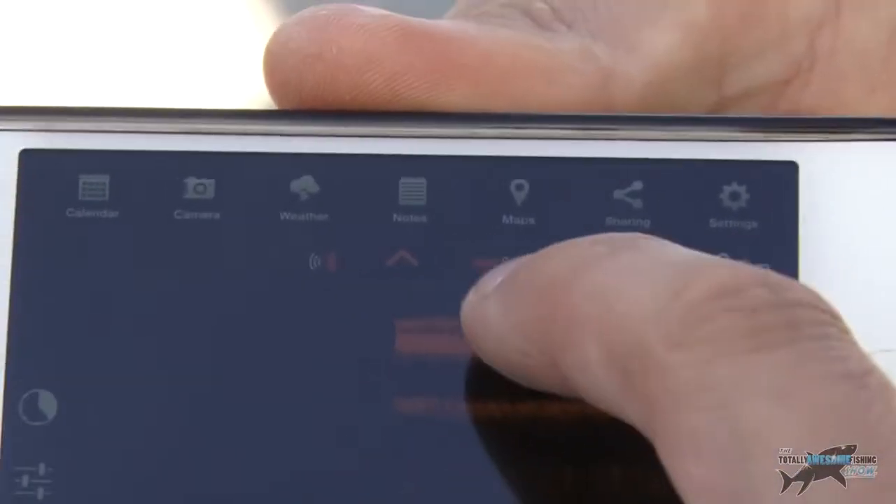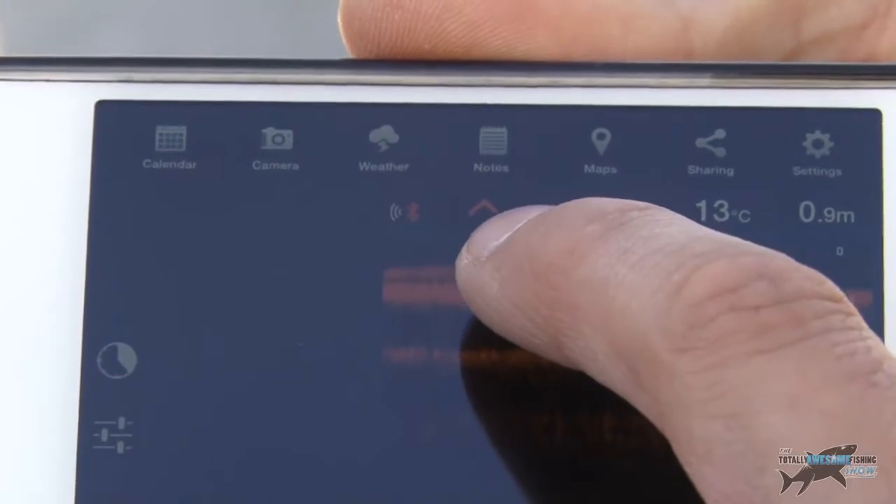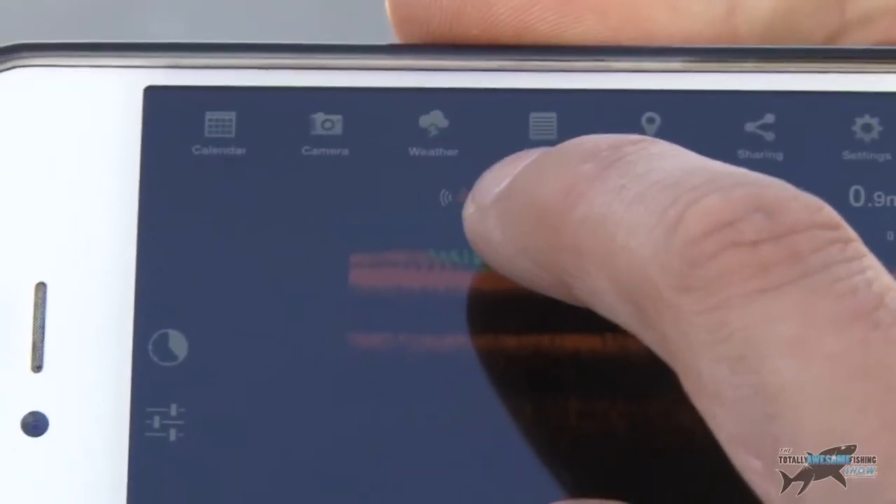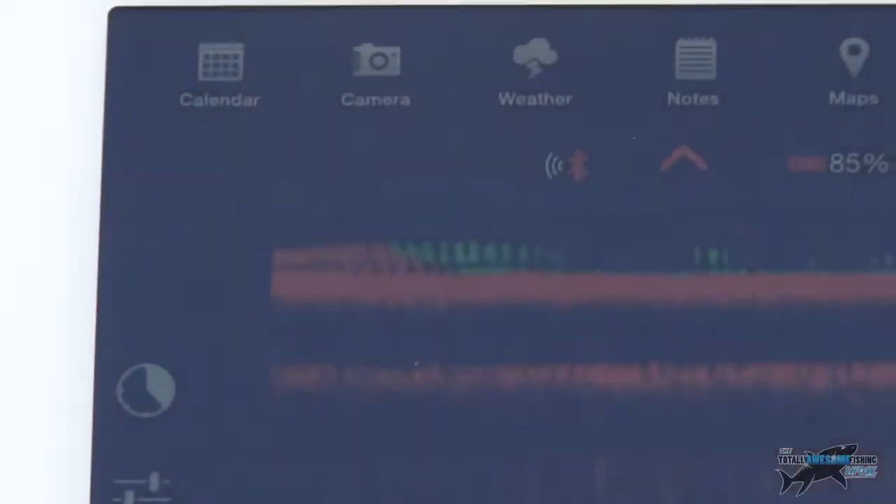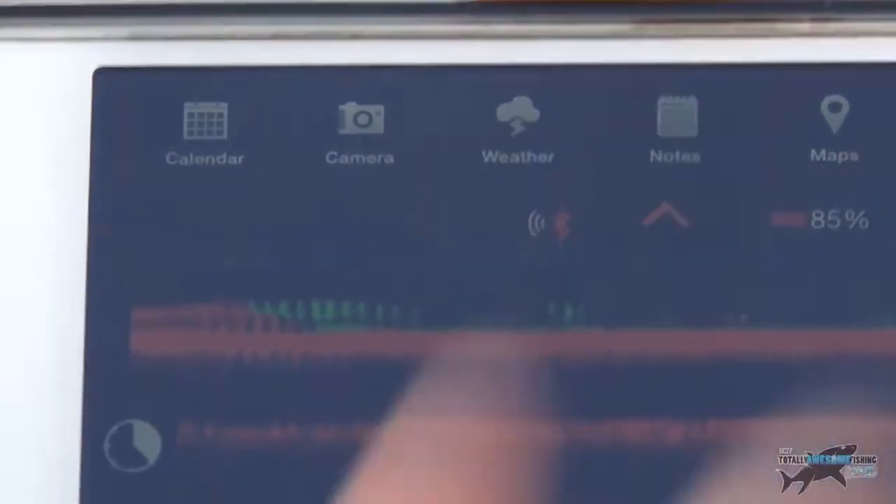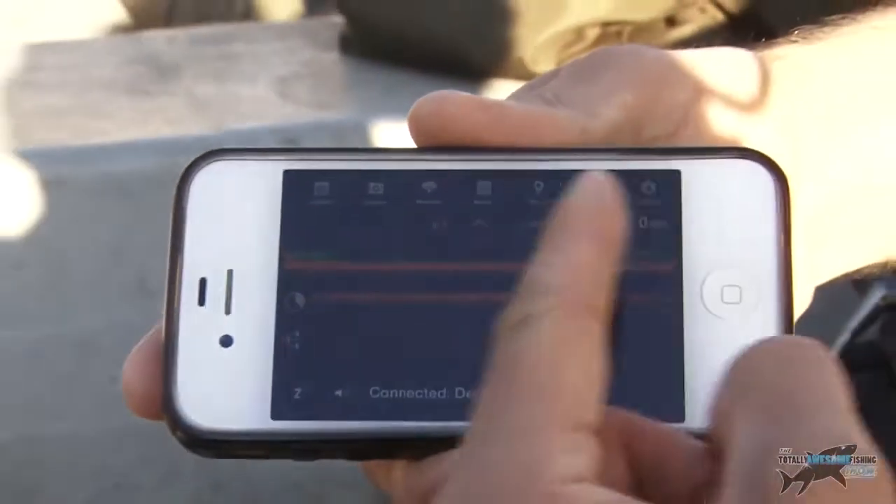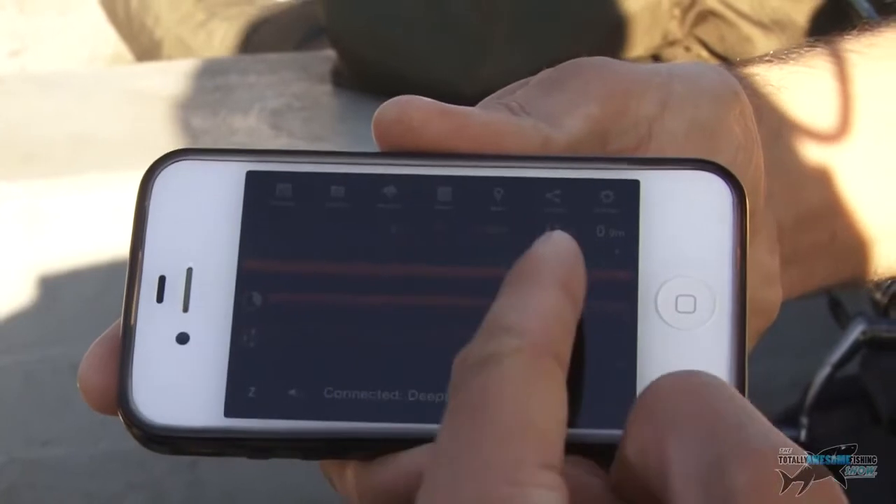Now I can see already vegetation showing here. I've got this on the narrow setting, so it's going to give me lots of detail, quite high frequency, and I can see there, I don't know if you can see that on the screen, but there is some vegetation going through there. I'm not moving it, this is just scrolling over because it's floating there, scrolling over the same patch. So this isn't me moving the Deeper unit at all, this is exactly what it looks like under that patch where it is.